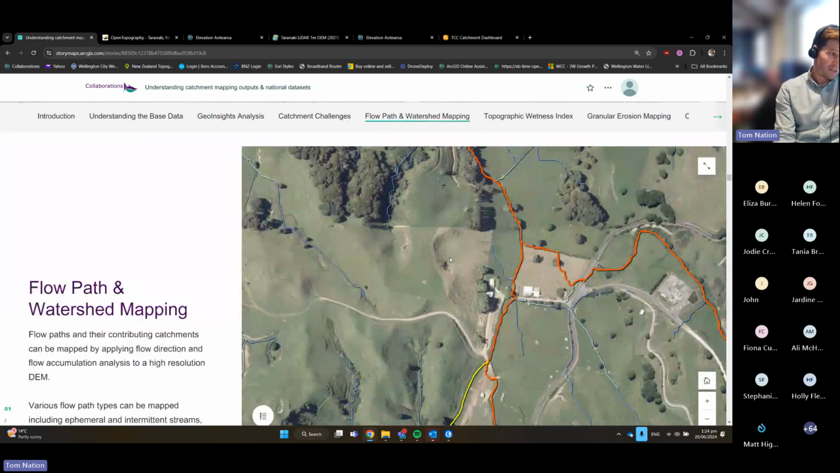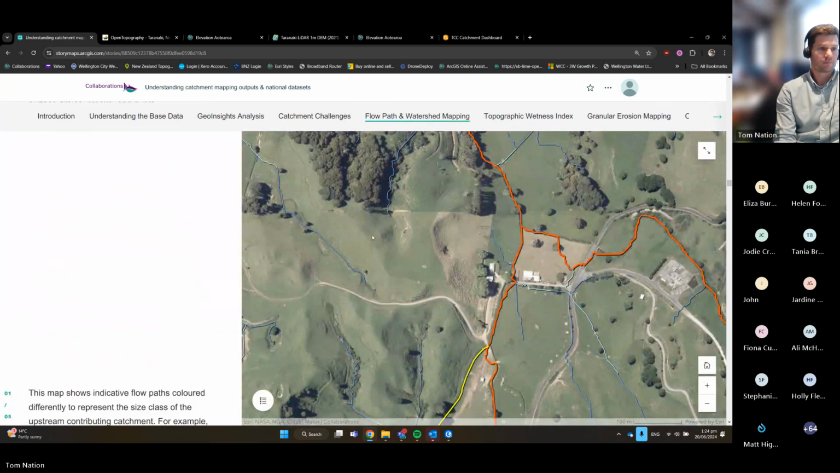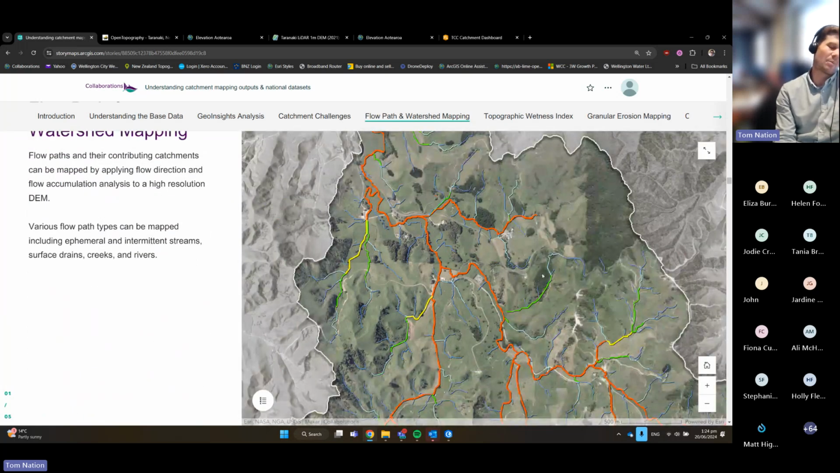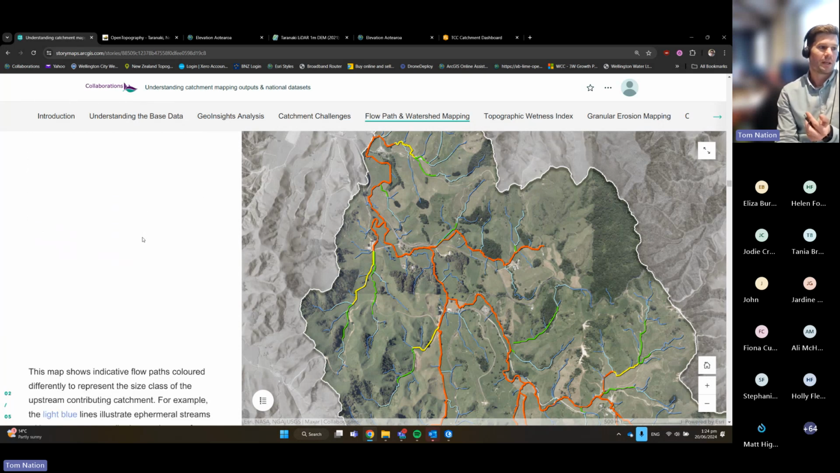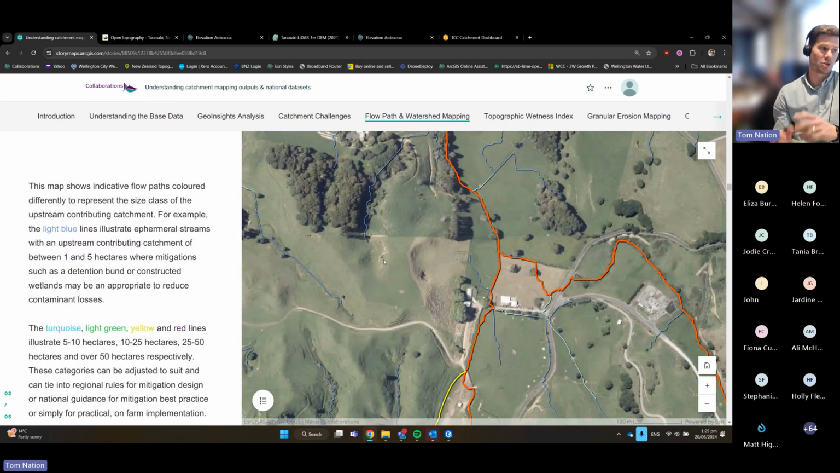Specifically, if we start with flow path and watershed mapping, this is what we've done, if I zoom out a bit here. This is an example catchment in Taranaki, and this is some of the flow paths we've been able to generate from the 1 meter elevation model in the background. This zooms in a little bit and the colors here relate to their upstream contributing watershed.